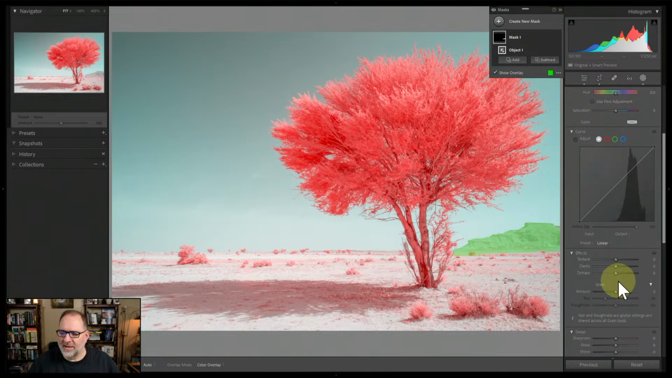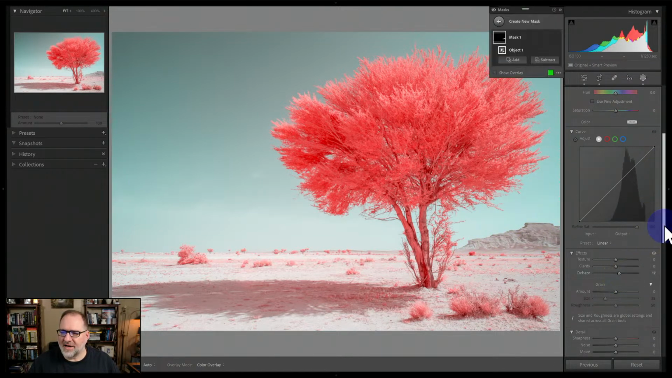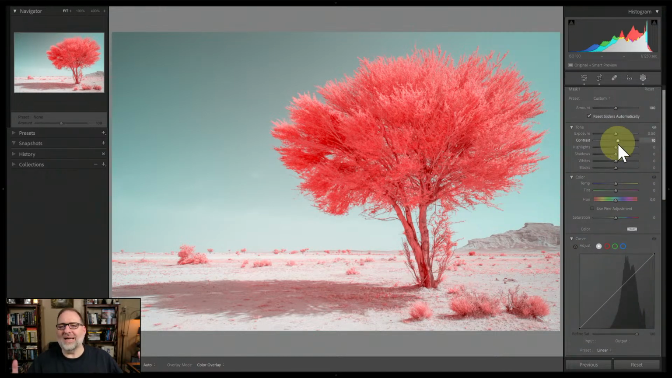And then I can go down to dehaze and kick up the dehaze to add just a hair more punch there and maybe a little more contrast. So I can do a variety of things. If you've watched any of my videos, you've seen me go down this path many times. So let's call it there. I could do other masking on the tree trunks, the ground, all kinds of stuff. So that's the general direction you could take.